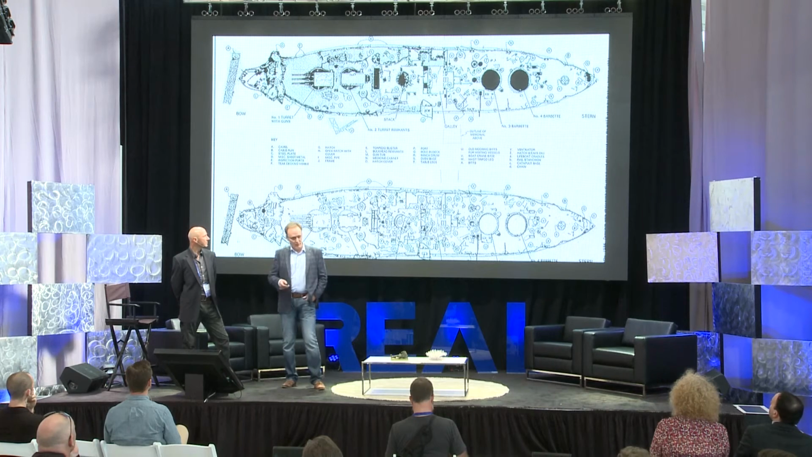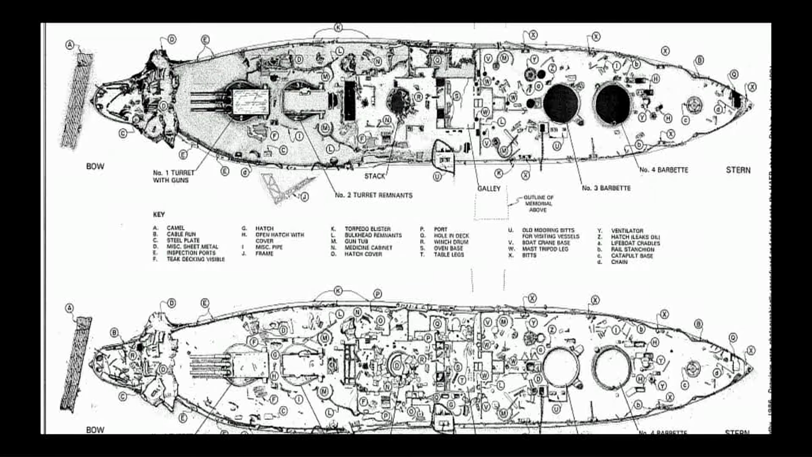The last time they looked at the ship was in the 80s, 30 years ago, and the result is what you see here, which, having seen the sonar data and actually been in the water, is remarkably accurate, but took 3 years to produce, all done by hand, and it's 2D.